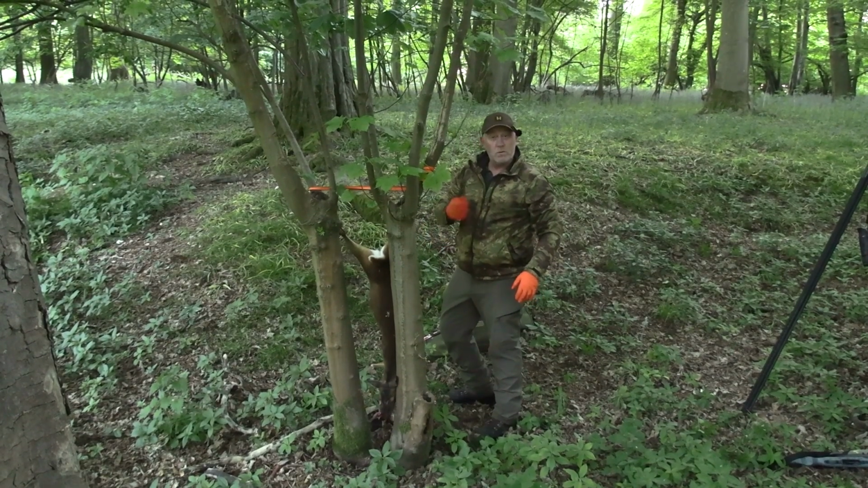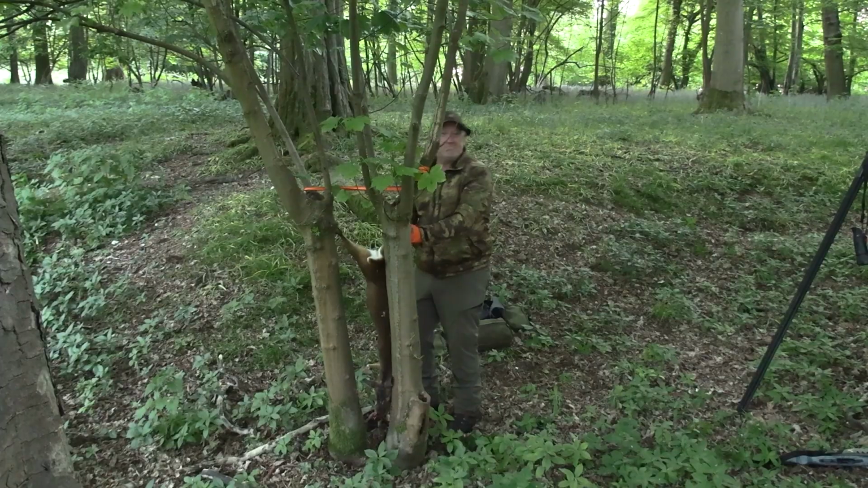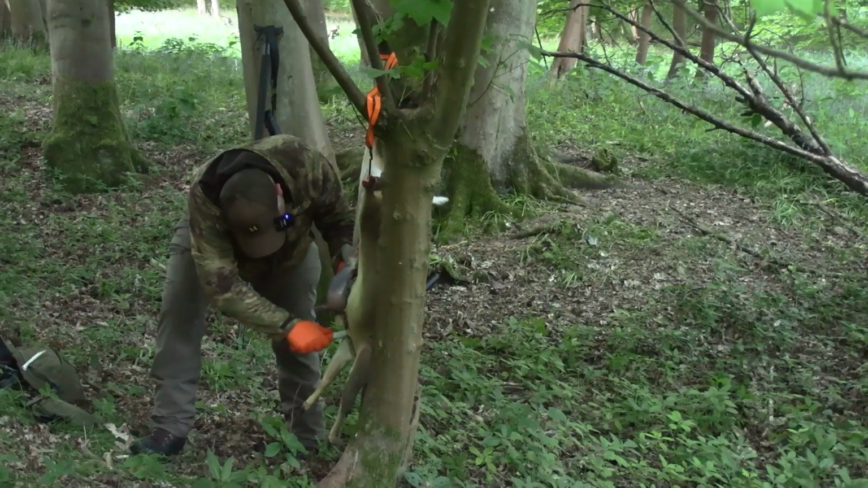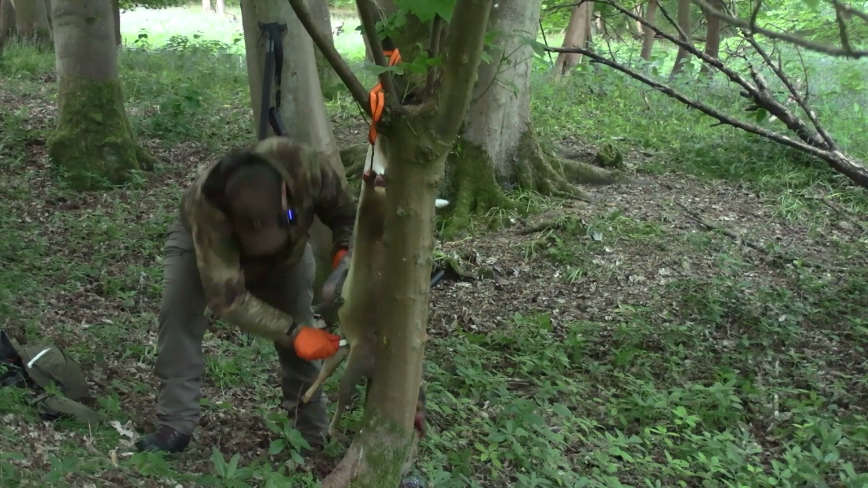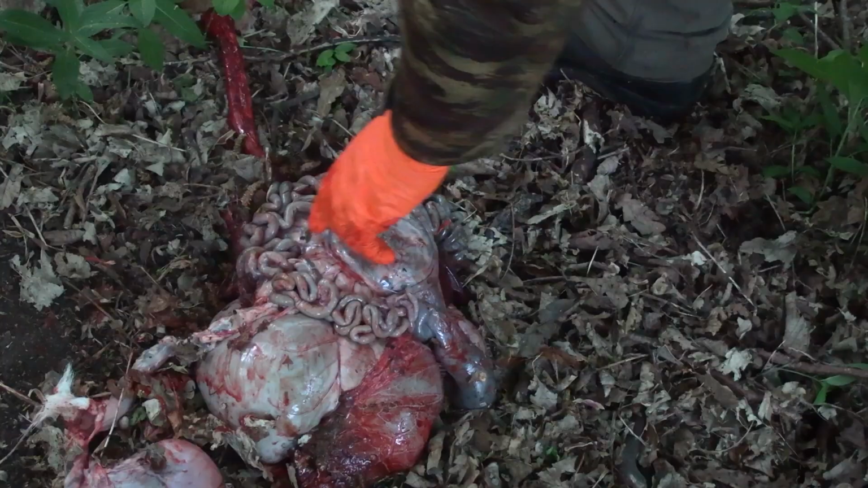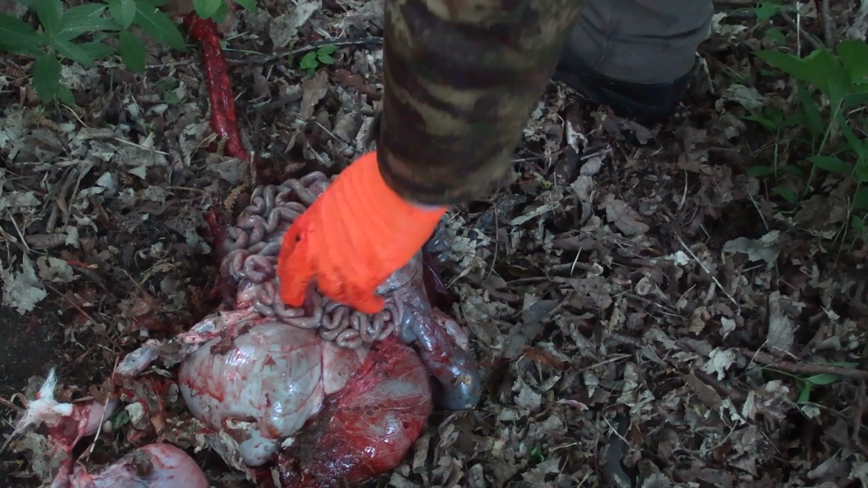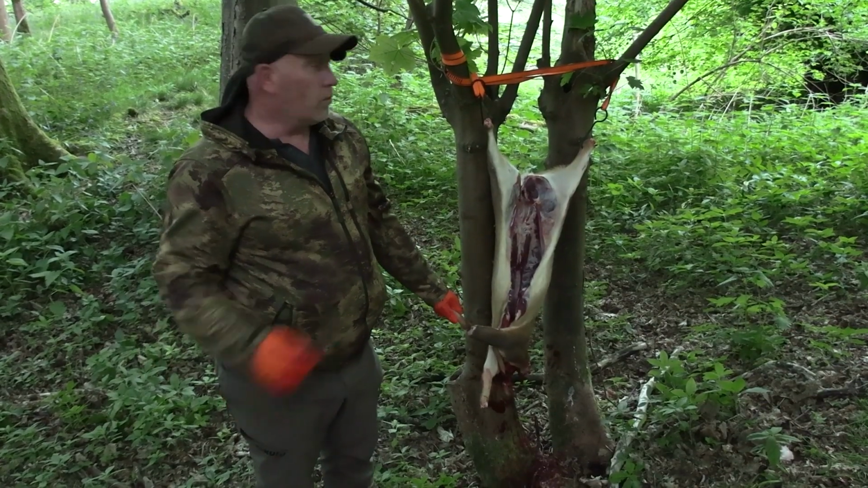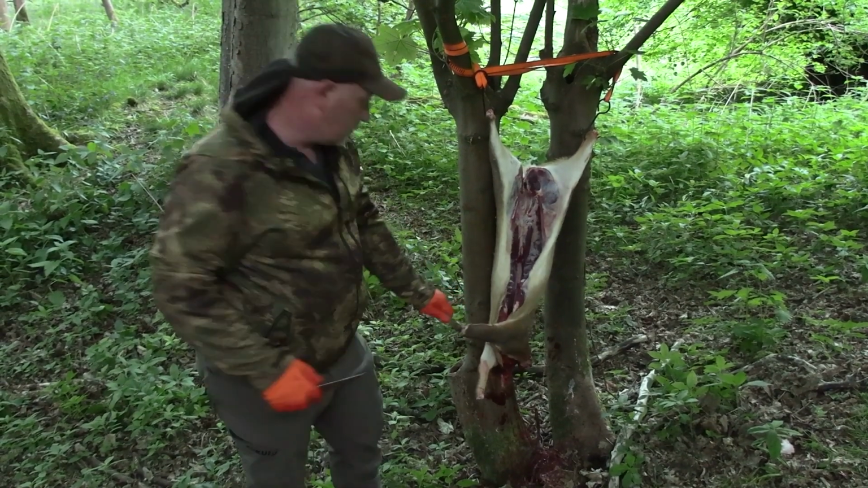Get one of my saws out, which is sold out by the way, within about 3 hours of the last show going out. So, slightly different from the last one that we saw on video. It's a little bit more broken. This time of year there's loads of flies, so we don't want to be leaving it hanging too long. We want to be getting it into the bag as soon as possible.